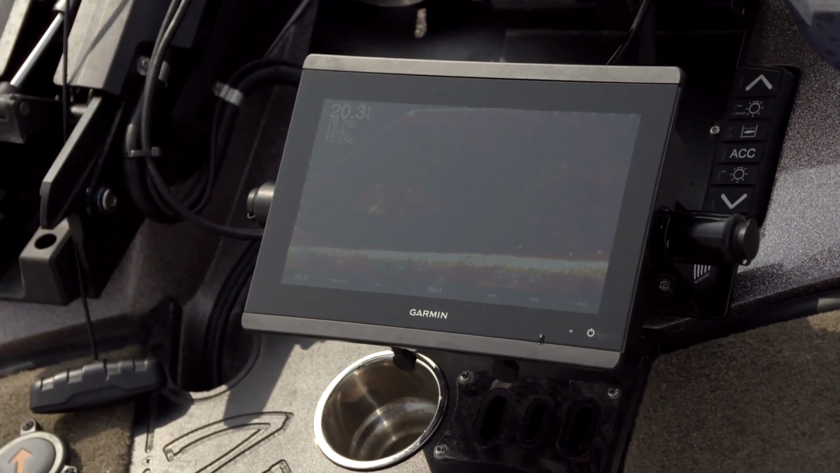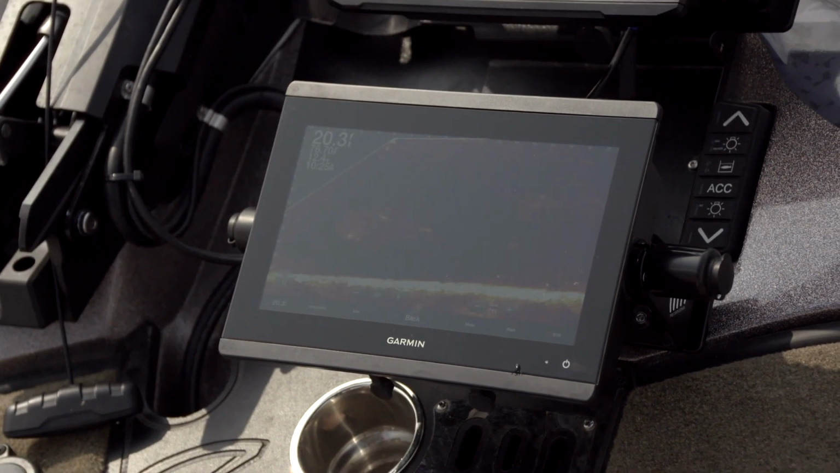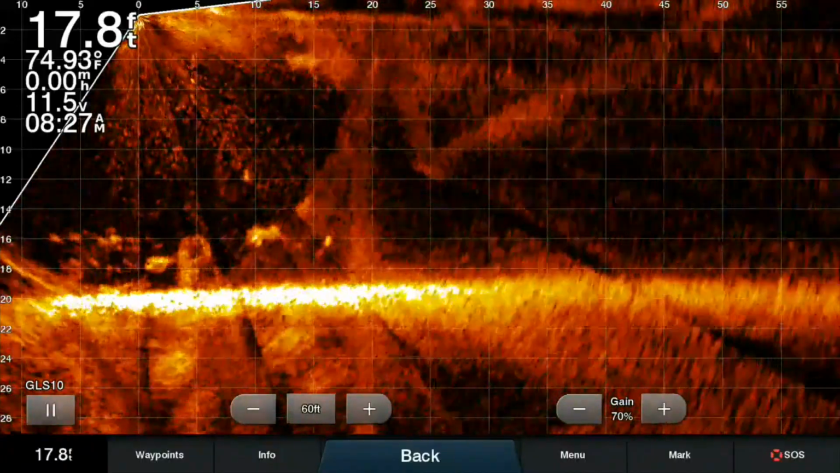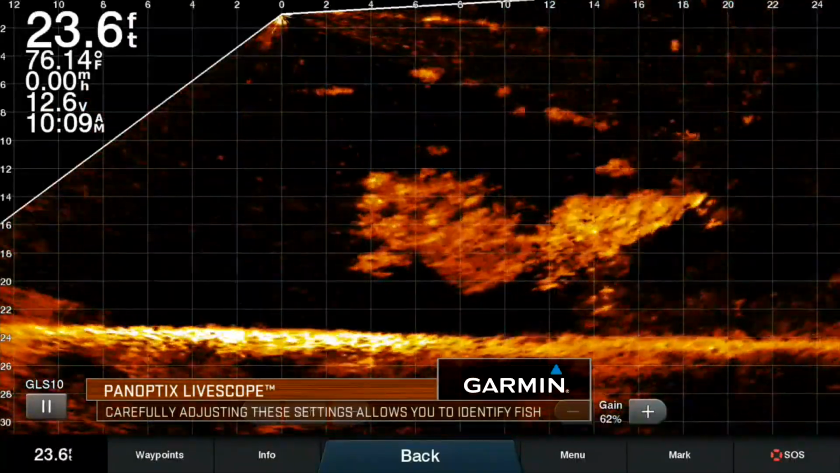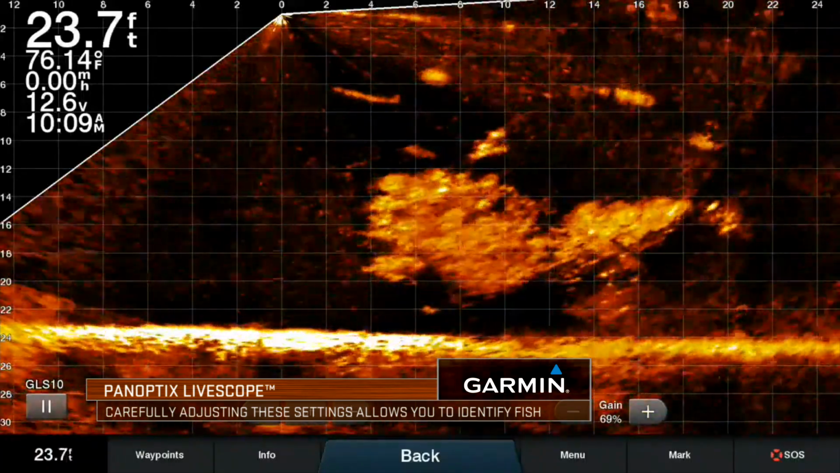And the detail of these units is so great, you can even begin to tell and identify the species based on their fins, their actions, and what they're doing and how they relate to the cover. That's how impressive the Garmin LiveScope unit is in detail, to be able to tell you what you're looking at and even what direction the fish are swimming.